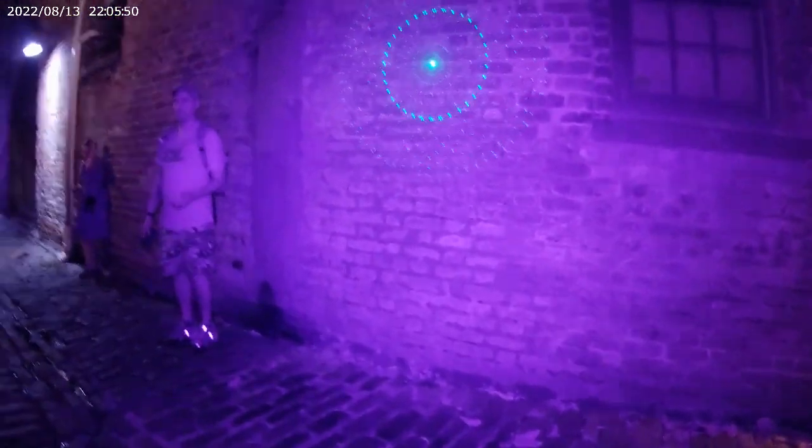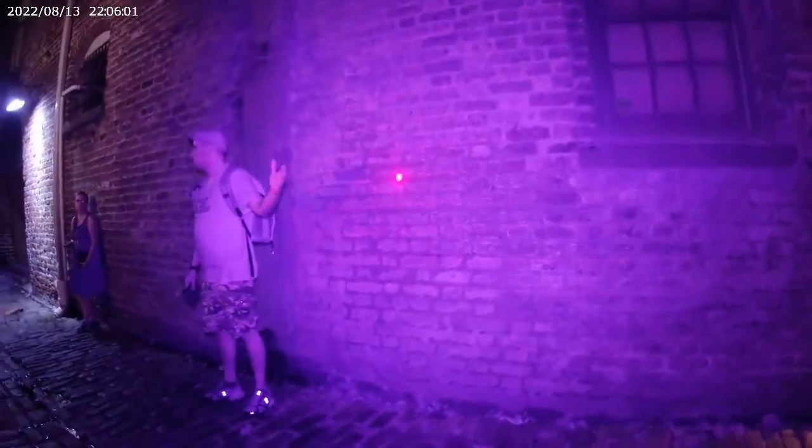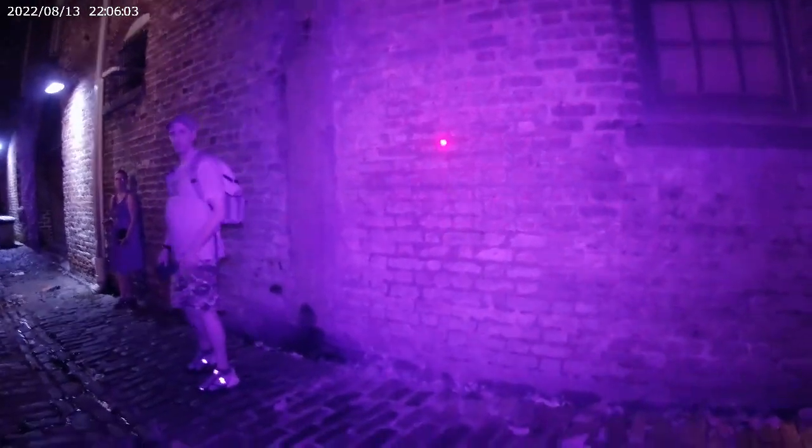Try and keep it off the windows for sure. And if anybody starts to walk by, like cutting through here, you're obviously going to turn it off. It might be easier to use the red one, just so you don't have to hold the button, and you can keep it a little bit more steady. Perfect. So basically what we're looking for in here, folks, is any kind of motion that interrupts the grid. So that's what we're going to be looking for when I'm watching the video.